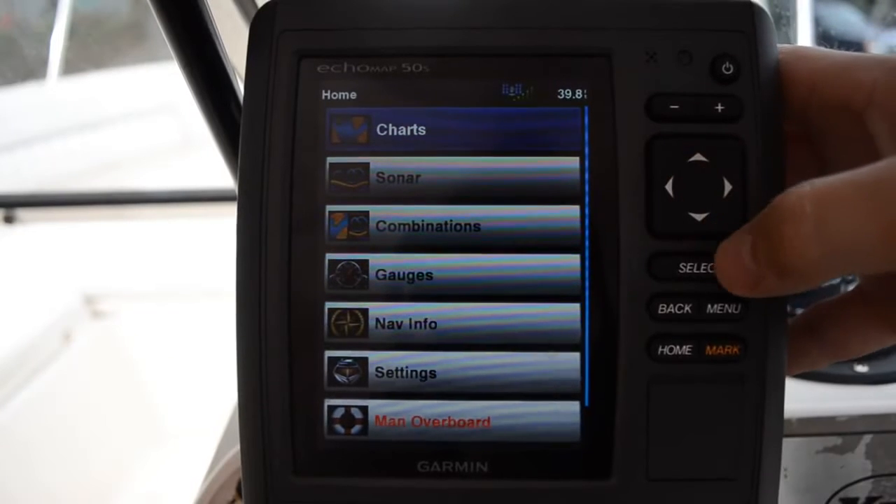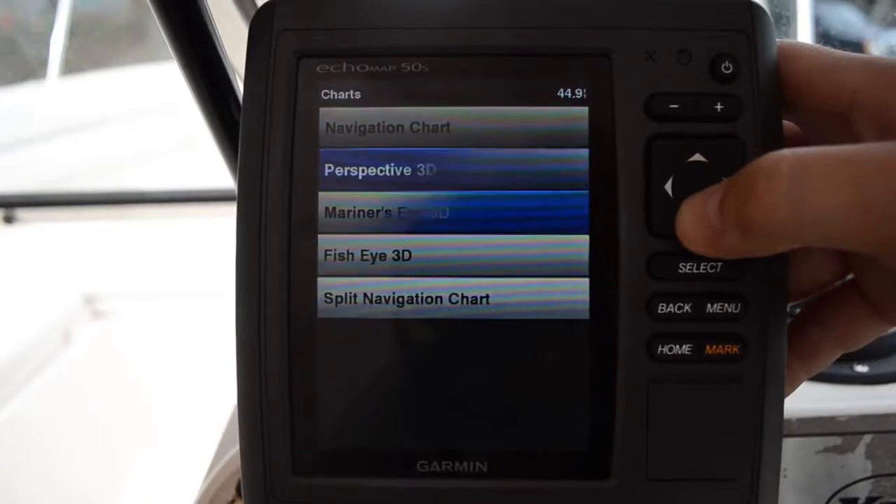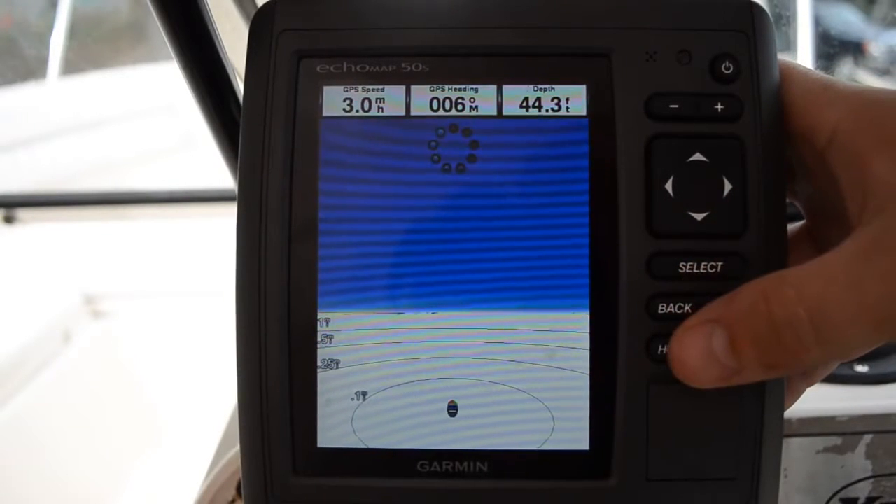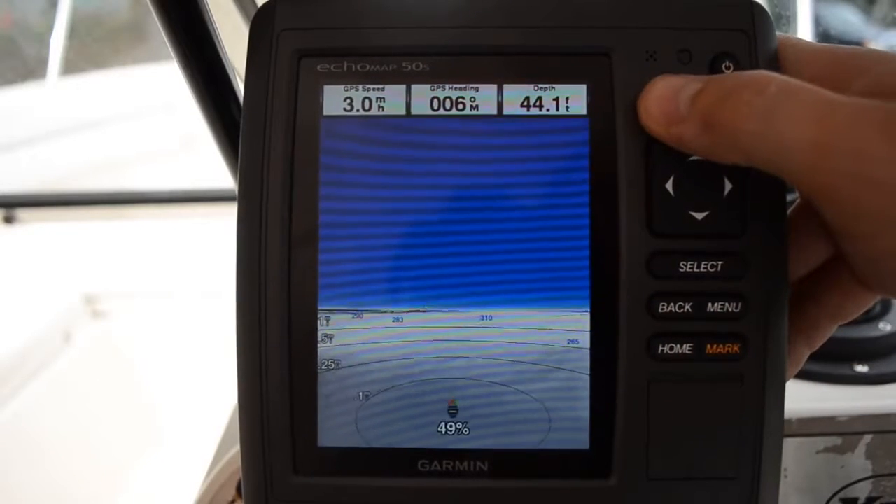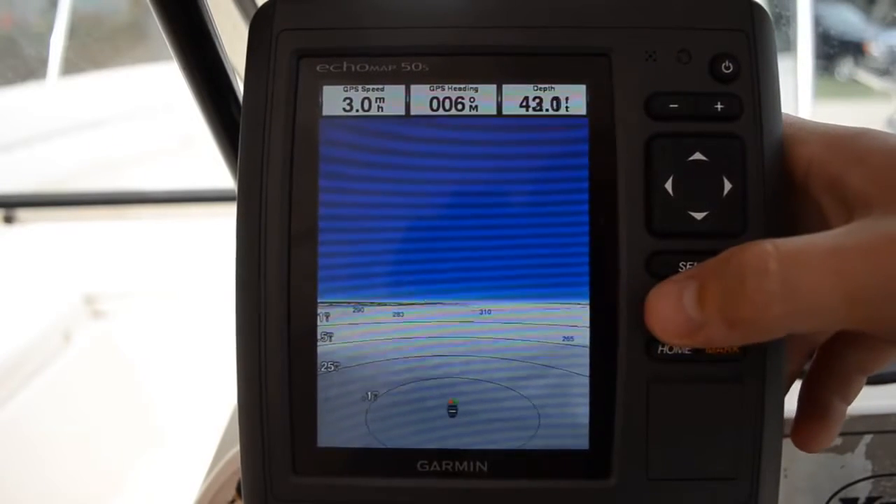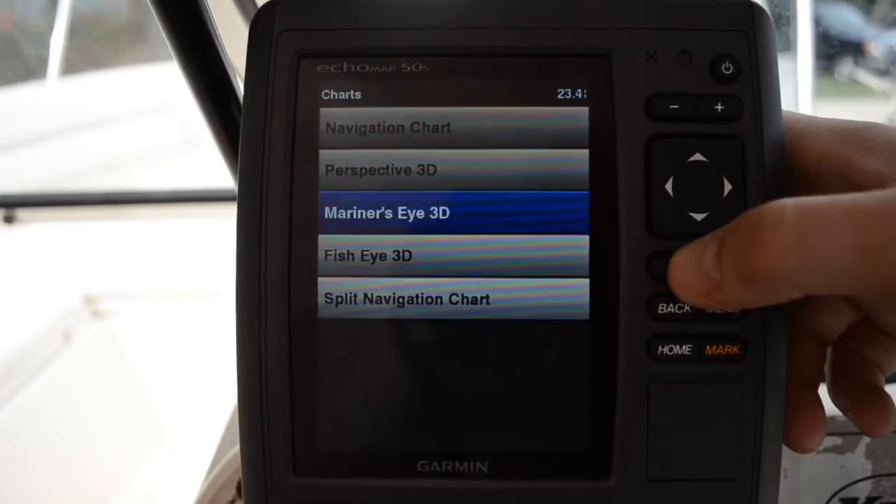We'll take a look at the charts to start with. They have a couple different charts. You have a perspective 3D, which is kind of an over the head, almost like an airplane type thing. I don't really use that too much. Maybe if you're navigating in kind of tight waters.